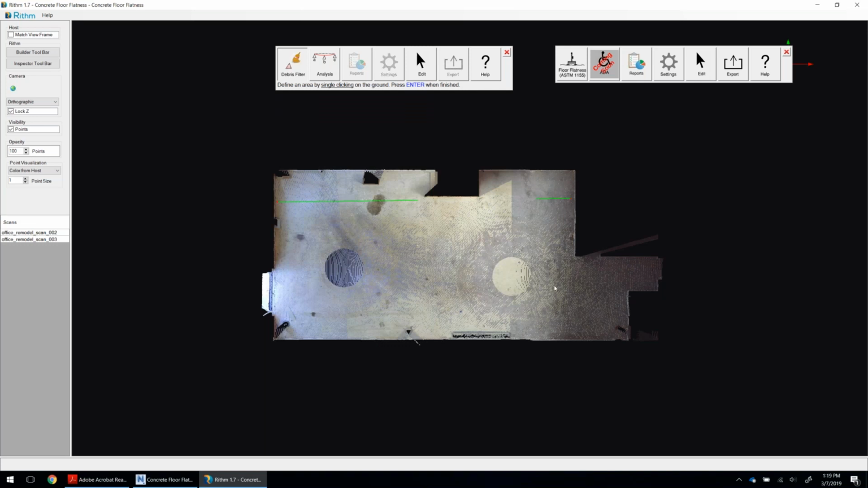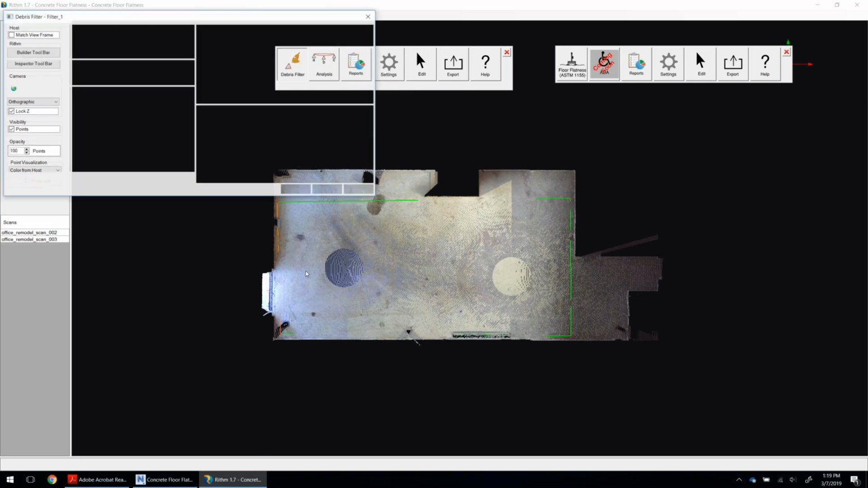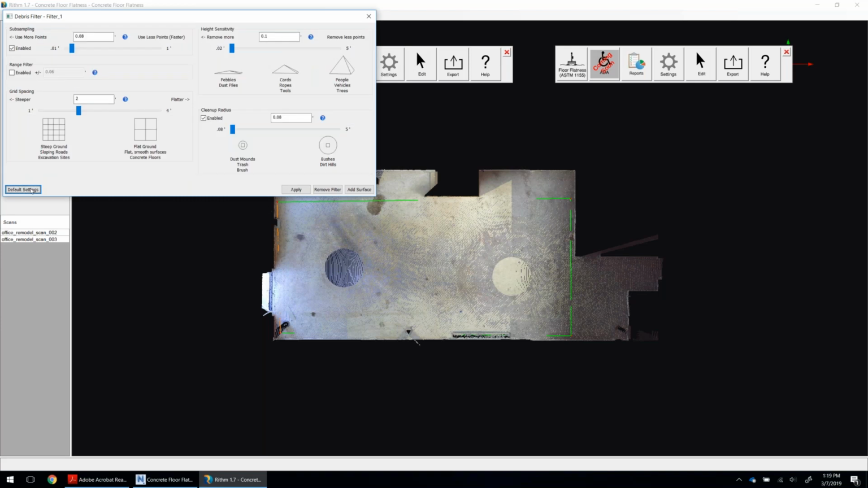So typically in as-built floor scanning, after the concrete has set, people have already started to move equipment out onto the floor. There can be little piles of dirt or extension cords or whatever else. What this debris filter does is isolate just the floor surface and remove anything that's not part of that floor surface. So this is a really good way to prepare the point cloud to get it to where we can analyze only the floor surface and not things that are extraneous to the floor.